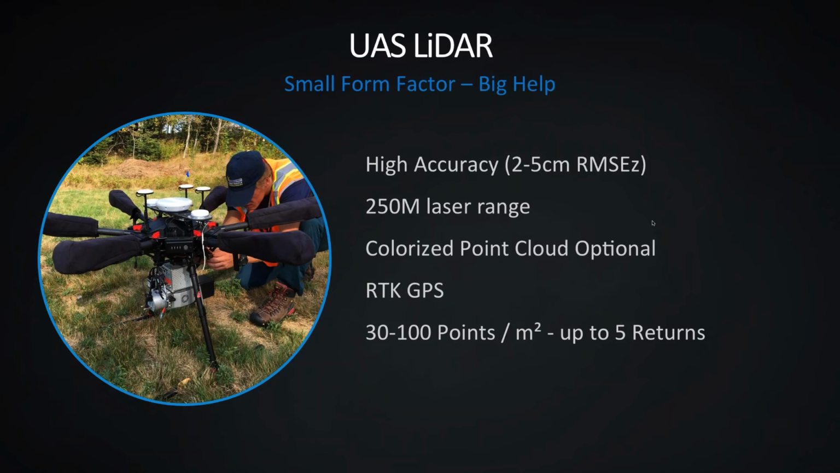Most of the LiDAR sensors out there that sit on these types of platforms do also have onboard RGB cameras. Some have multispectral or thermal cameras as well that allow you to colorize the points and work with the data that way.